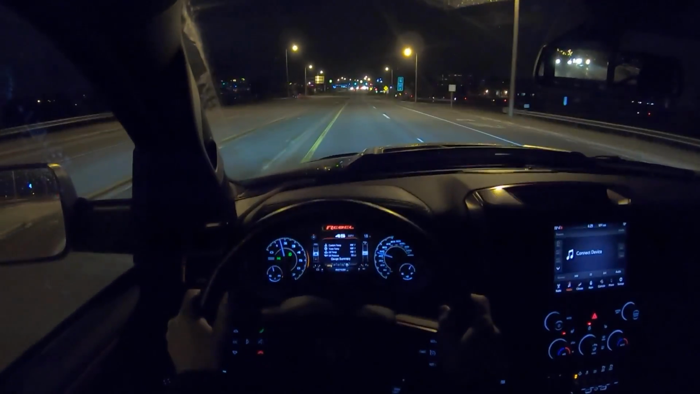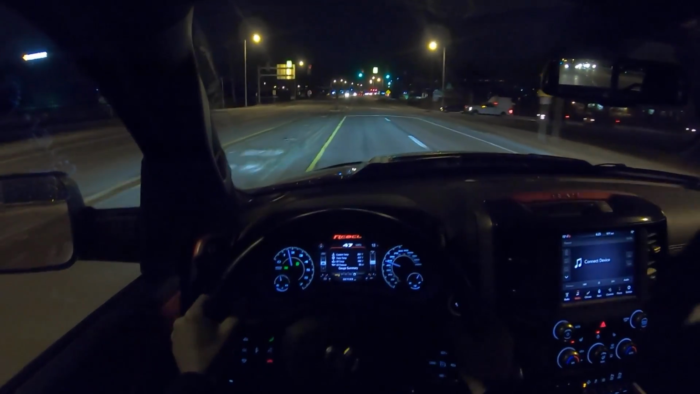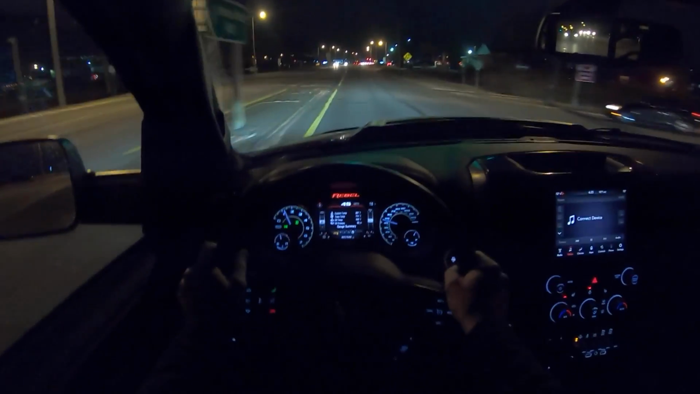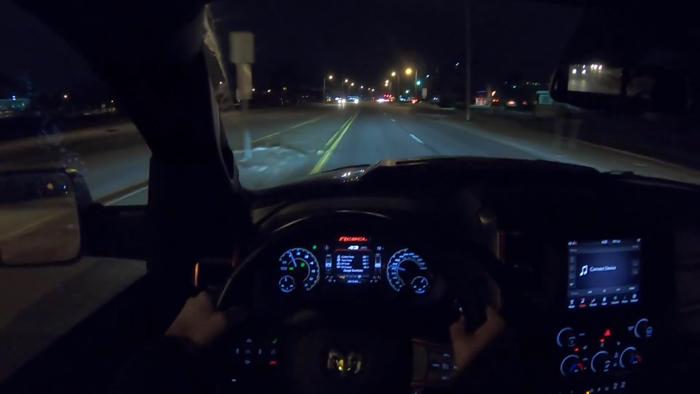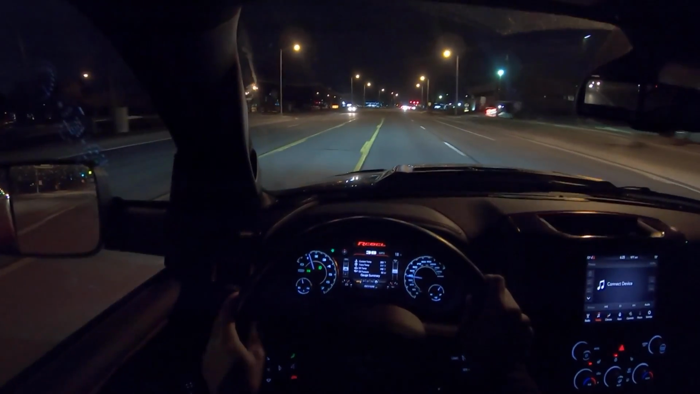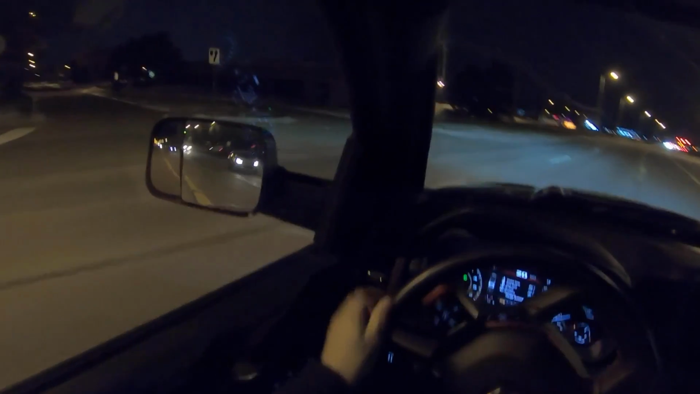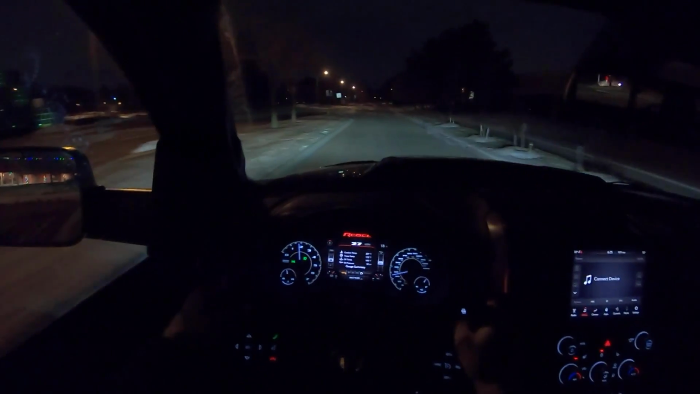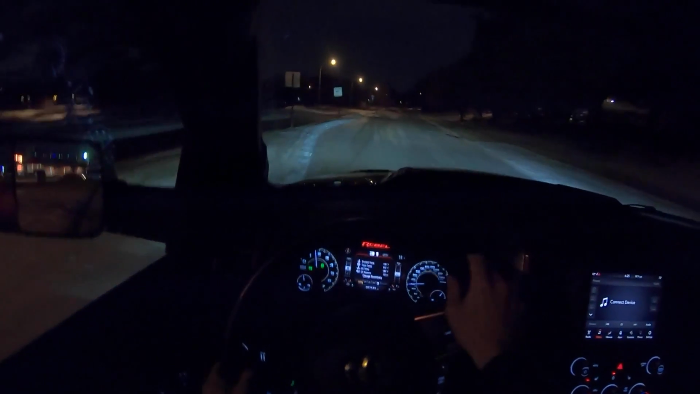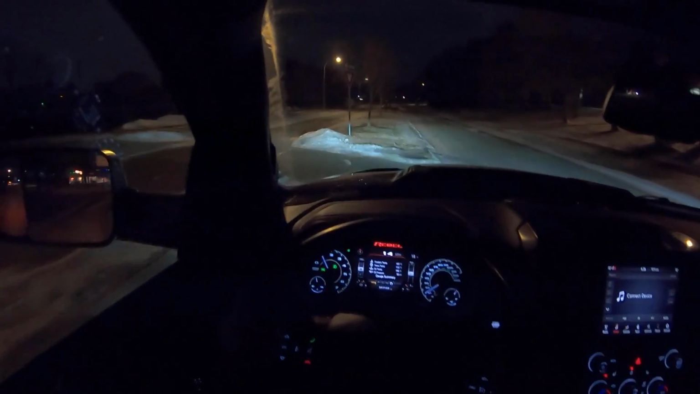Climate control gets going. I love all these gauges here to see your coolant, trans, oil temp. You can see how everything's getting up to temperature. I'm noticing a few little shakes and rattles throughout the cabin. Very easy to drown out though with the awesome Alpine sound system that's in this truck. If you guys haven't heard that, head on over to the POV First Impressions video where I test the sound system at the end.